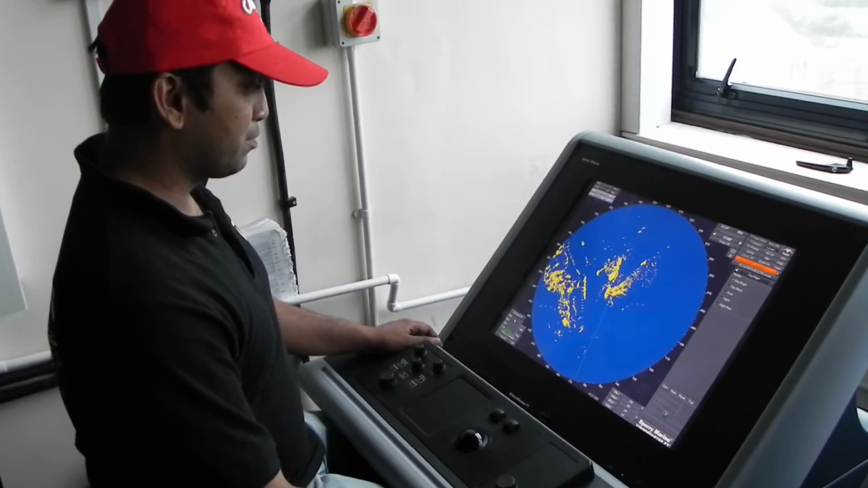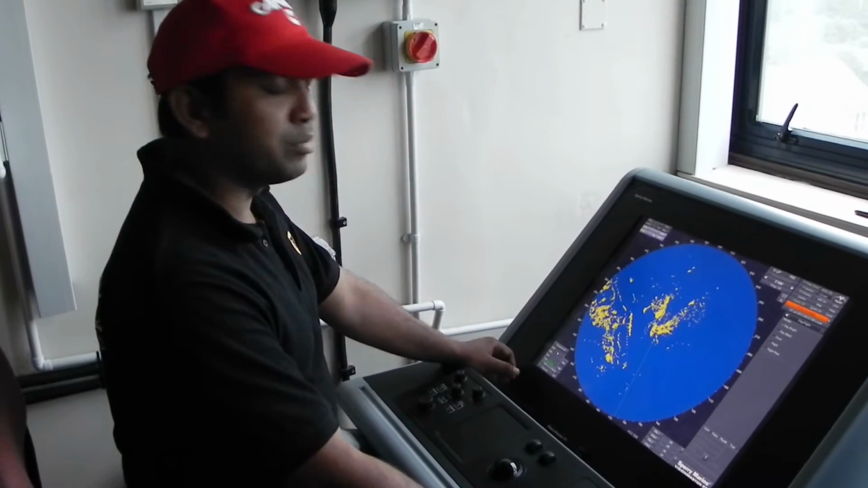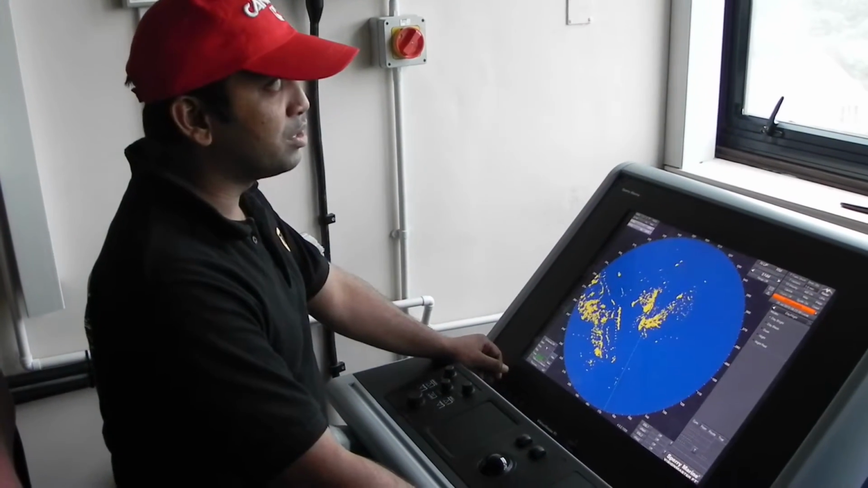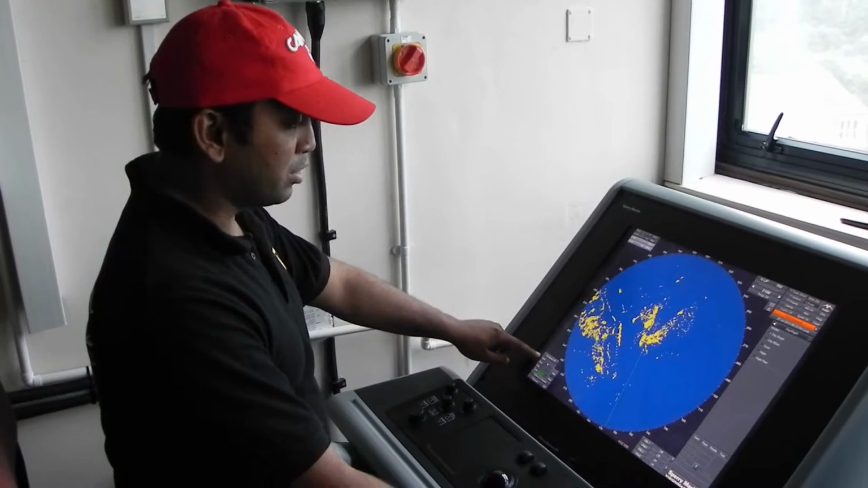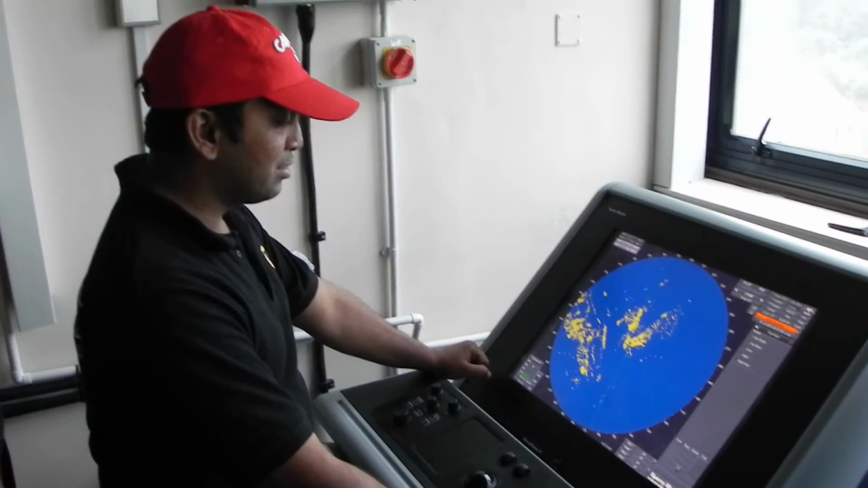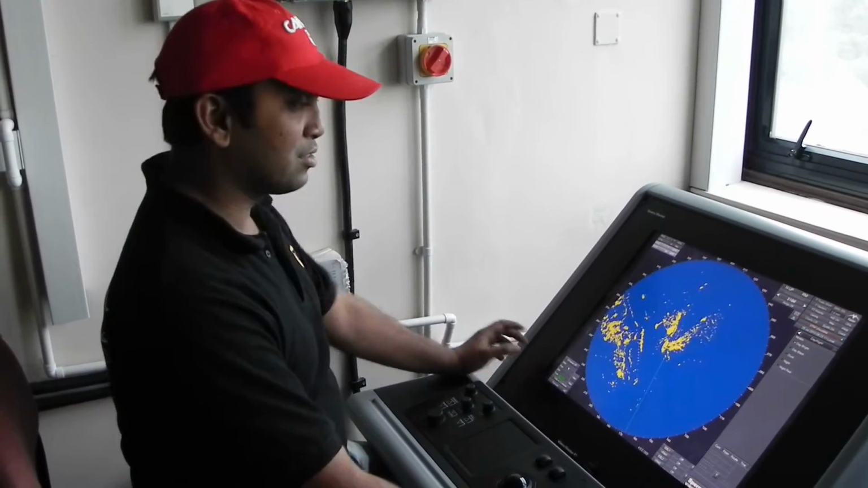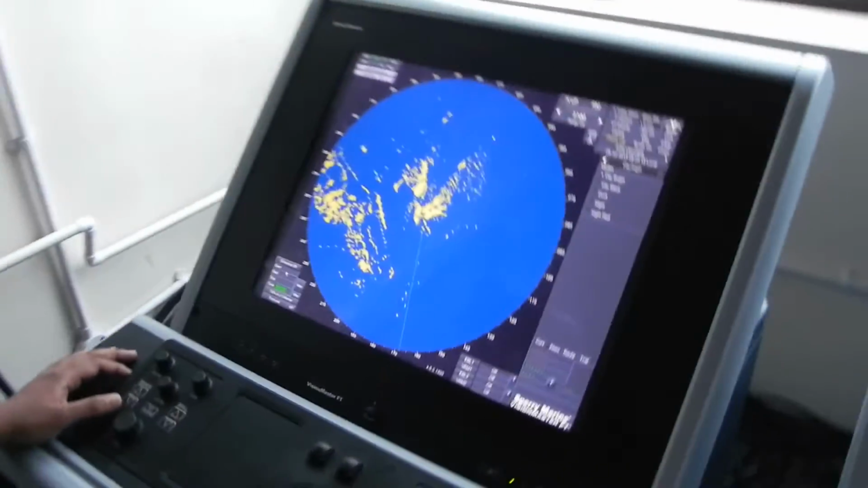Whenever you are using this radar for the first time, you have to follow a sequence called BGTRS, where B stands for brilliance, G stands for gain, which is over here, T stands for tuning, and then rain clutter and sea clutter. So I'll just show you in a short video how to set up the radar for the first time.